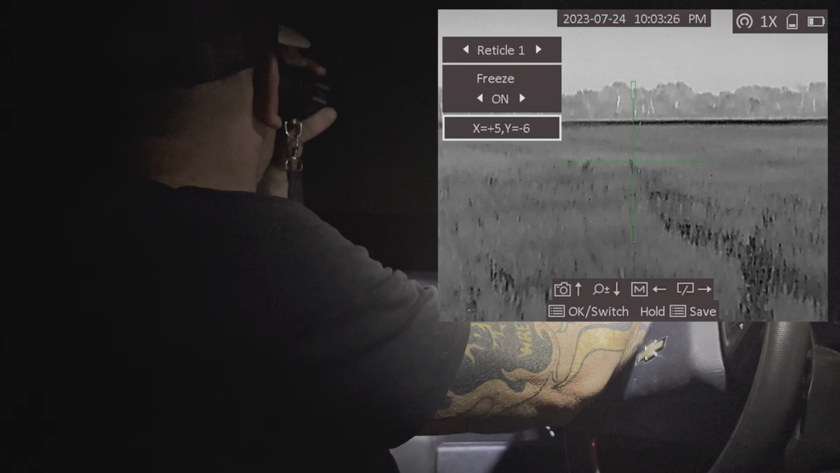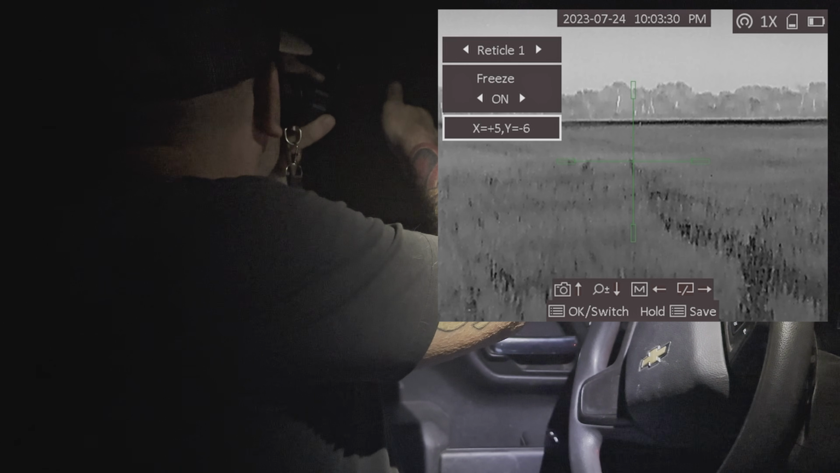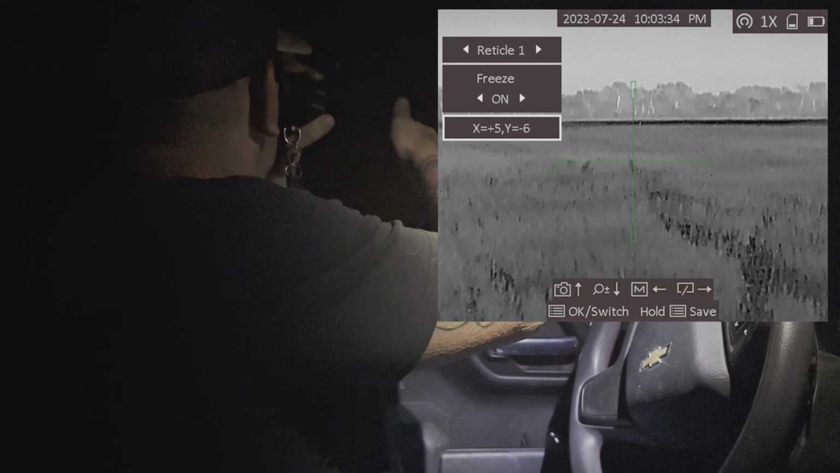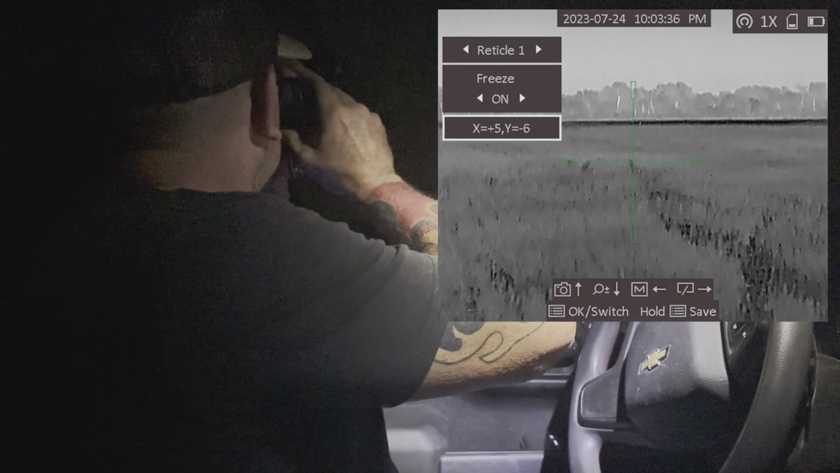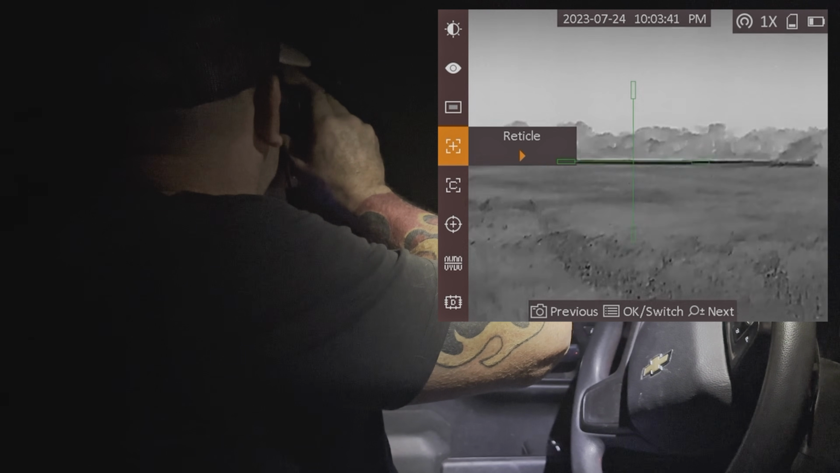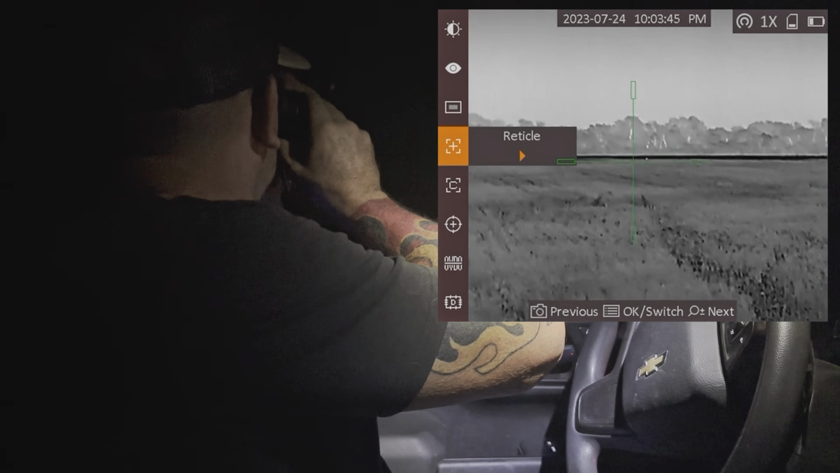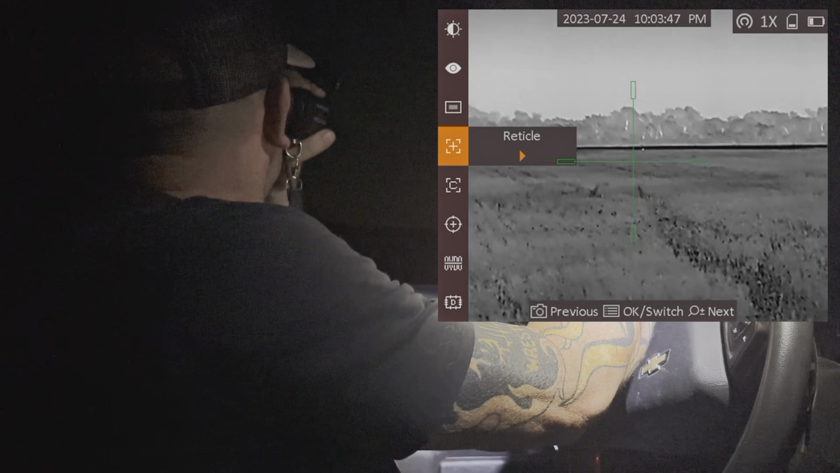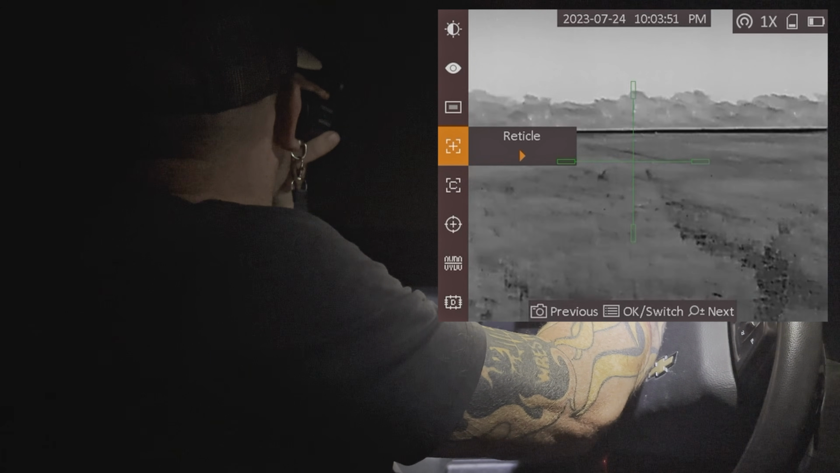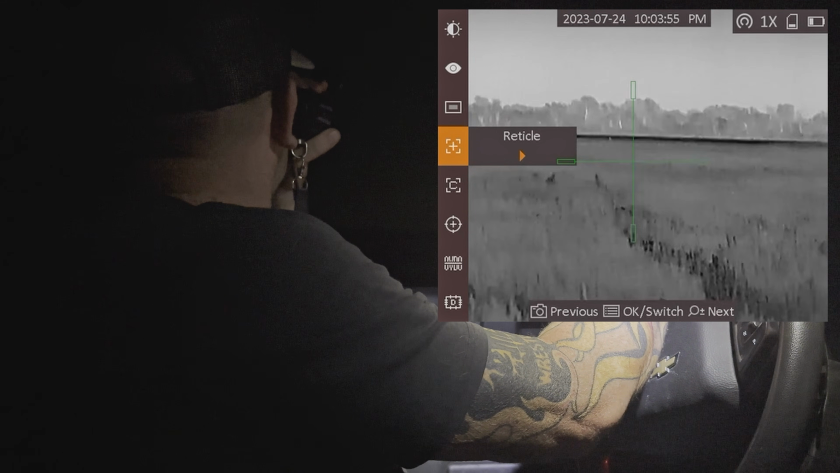Once I change my X and Y axis, I want to keep this at the center point of target. I'm going to move my reticle, because now it's going to be frozen on center point of target. I'm going to move my reticle to my point of impact, and then I'm going to hold my center button. And because I didn't change anything, it's not going to ask me, but a lot of times it will ask you, do you want to save coordinates? And then you'll just push yes, and you're done. You'll save coordinates. That's pretty much the nutshell of this scope.